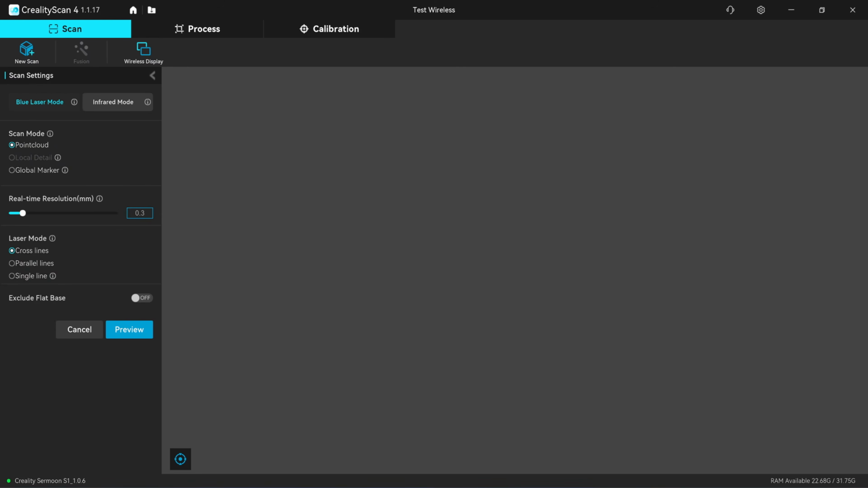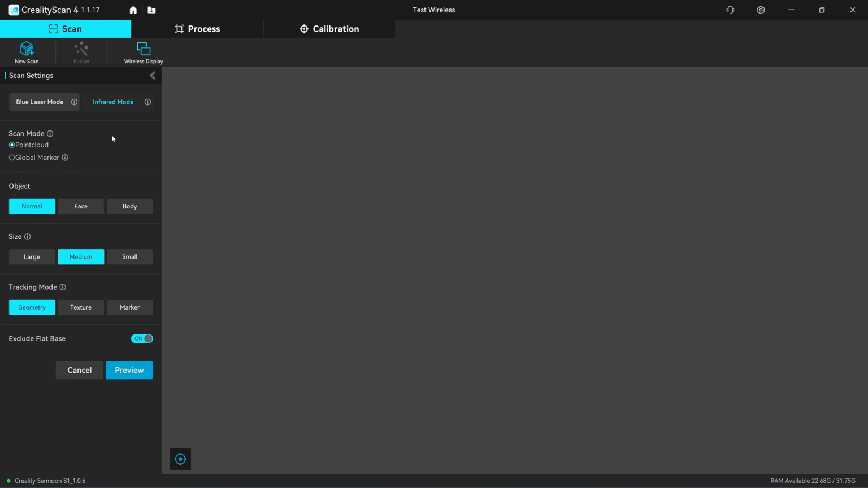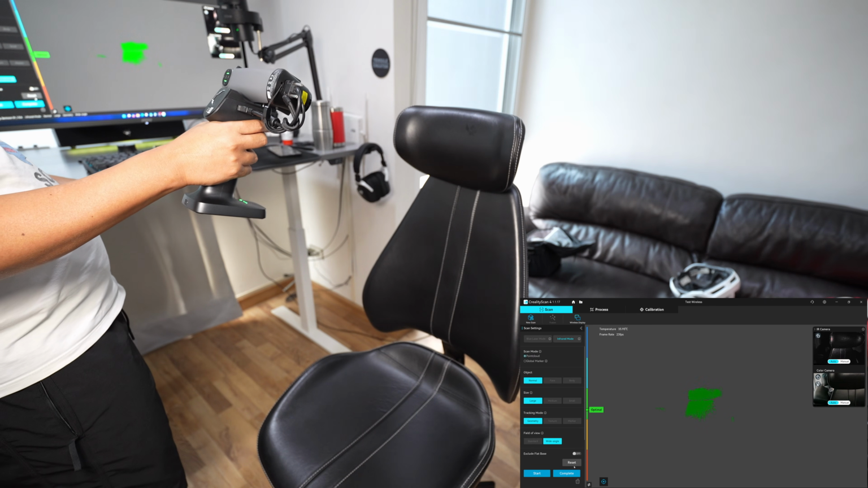Okay, let's talk a little bit about the infrared scanning. In the infrared mode, with this version 1.1.17, you're going to find the issue where the automatic exposure is underexposed. So let me show you. Now it's in automatic exposure mode.